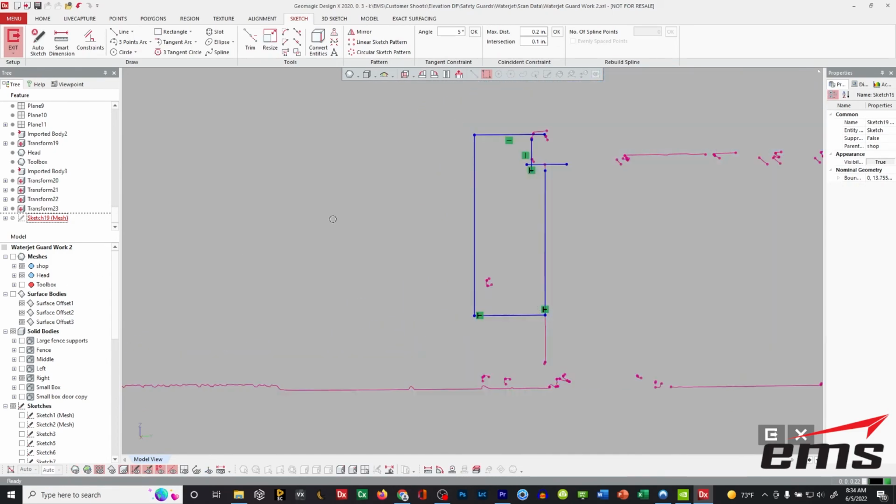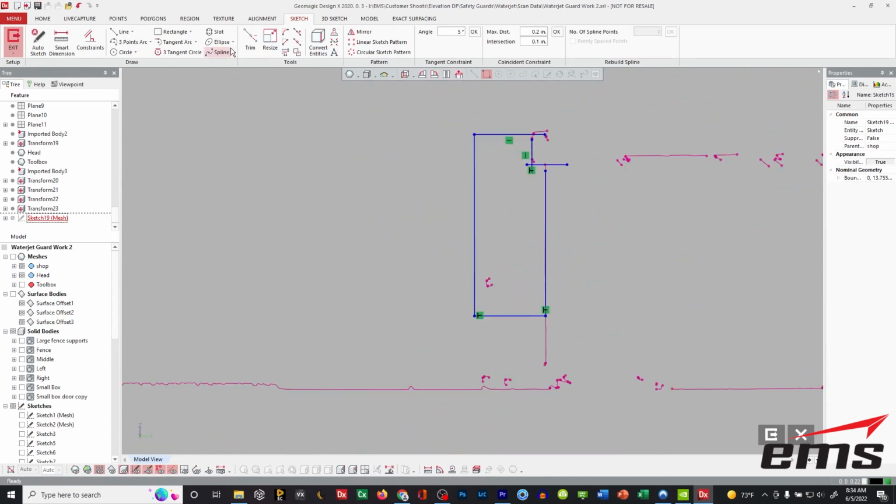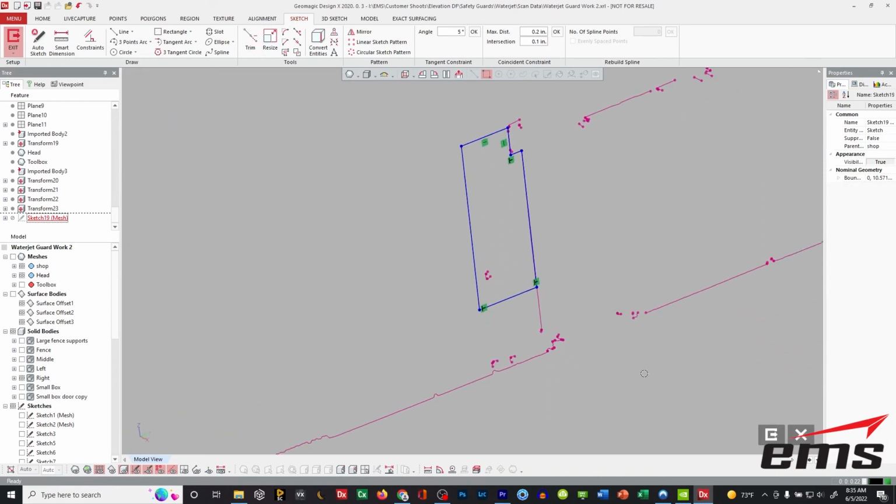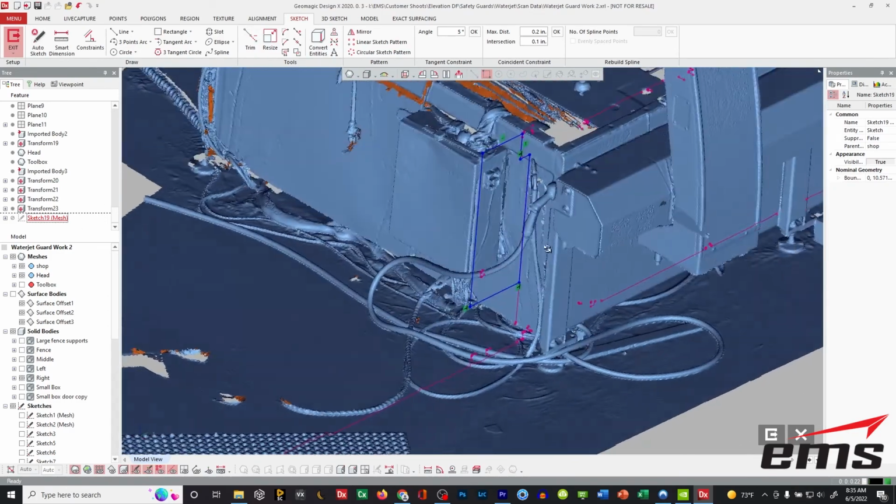Let's turn off our mesh, and now we'll trim it all up. So then we just come to the trim command. We'll do corner trim, trim, trim, trim, trim, trim. Okay, so there we go. So there's our first kind of outline, and let's take a look at our scan data. Okay, so there's that basic shape.